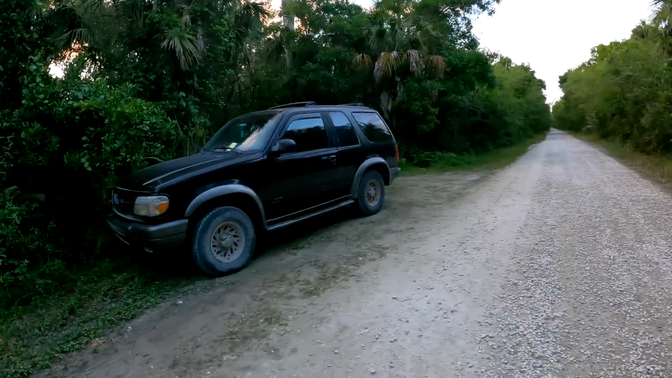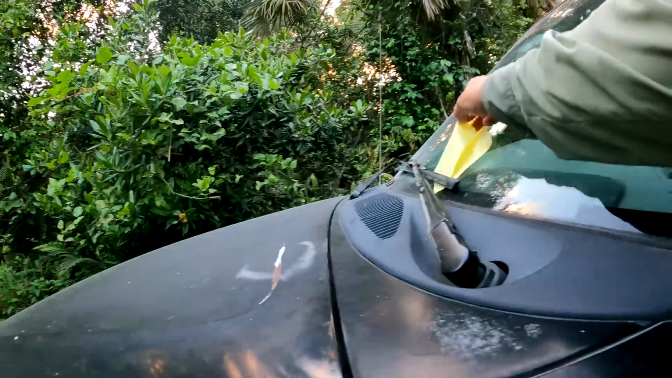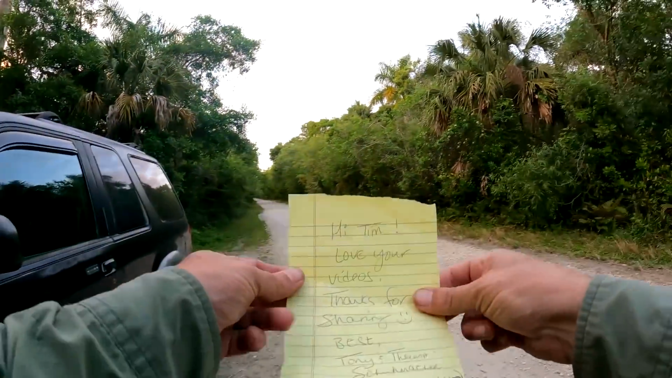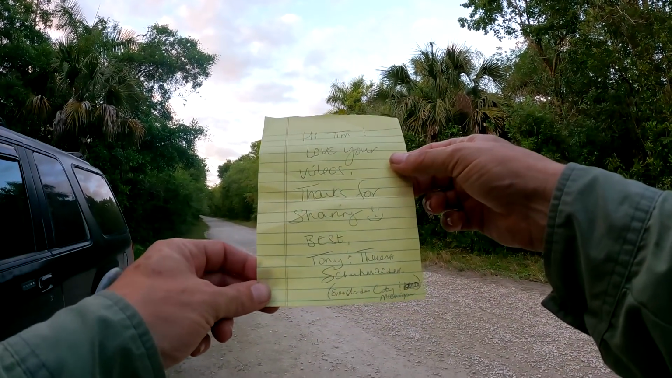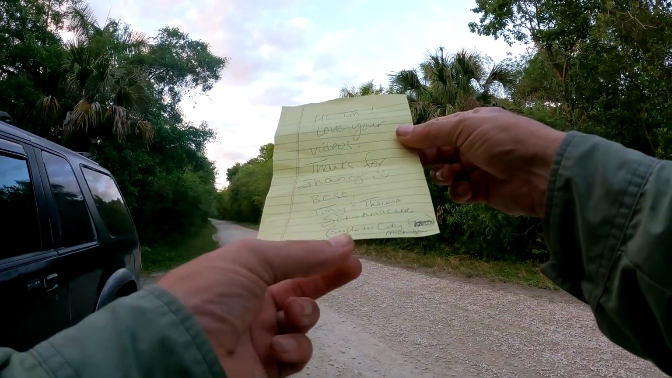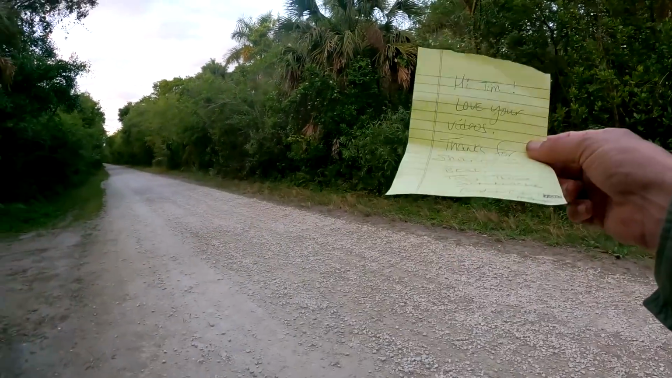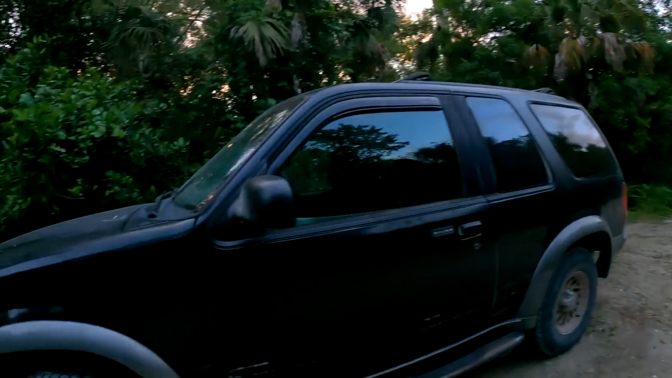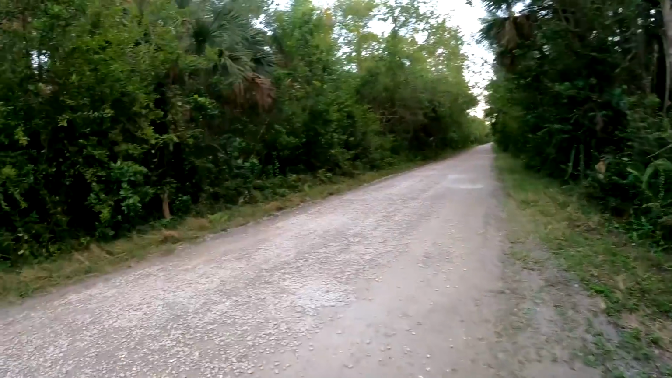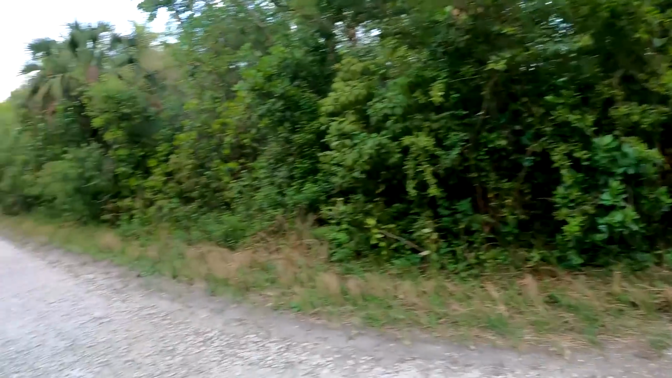But when I got back here to my car, I saw this yellow piece of paper in my windshield wipers, and I opened it up and it says, "Hi Tim, love your videos, thanks for sharing. Best, Tony and Teresa Schumacher, Everglades City and Michigan." So it was super, super cool to end the day on a positive note. That's the second time that someone has put a note in my windshield wipers. I can't thank you guys enough for all your positive comments. Really gives me some encouragement and makes me want to keep doing these videos for you.